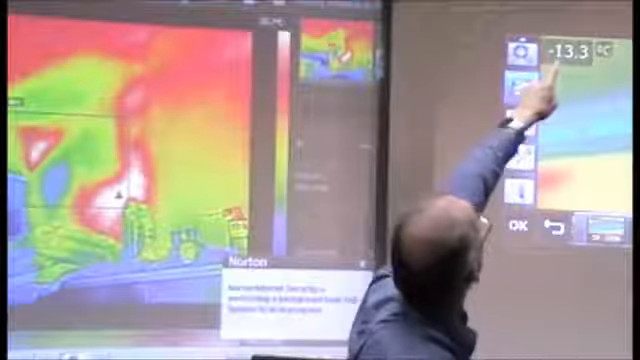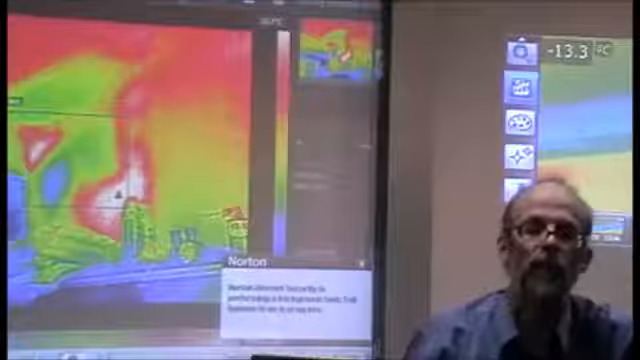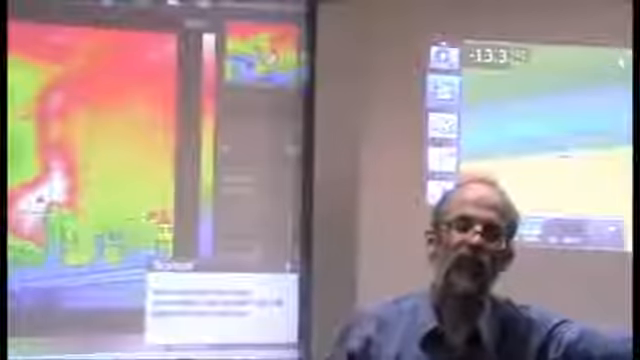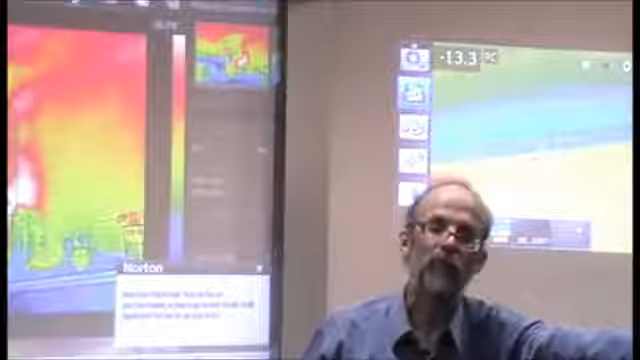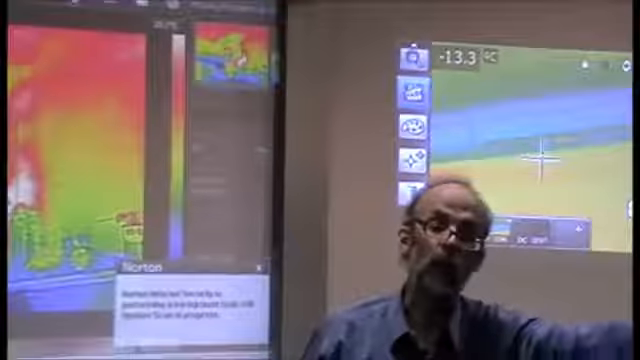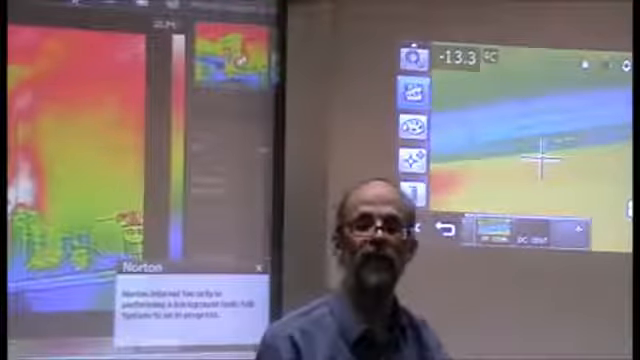Look at the angle, it's probably the desk over here. It's not just what this emits, but this desk also is reflecting sun. So it's a combination of what it's emitting and what it's reflecting. This is what we call an apparent temperature.